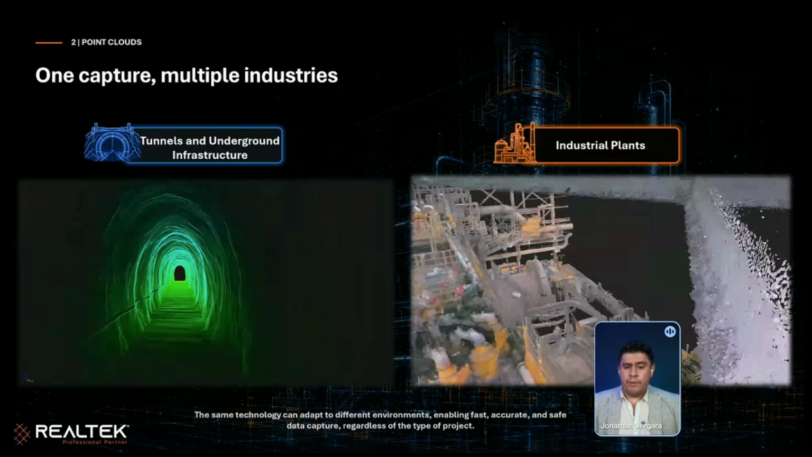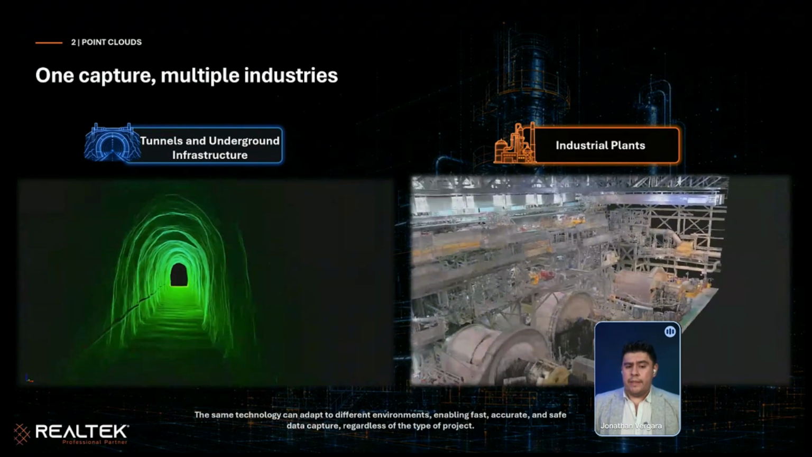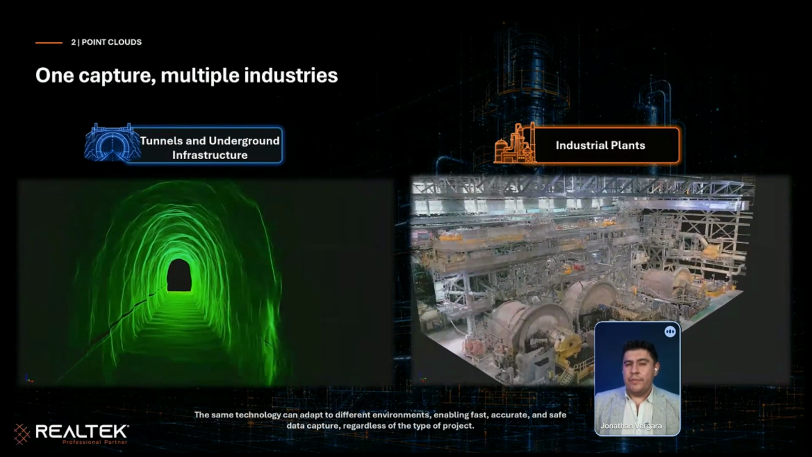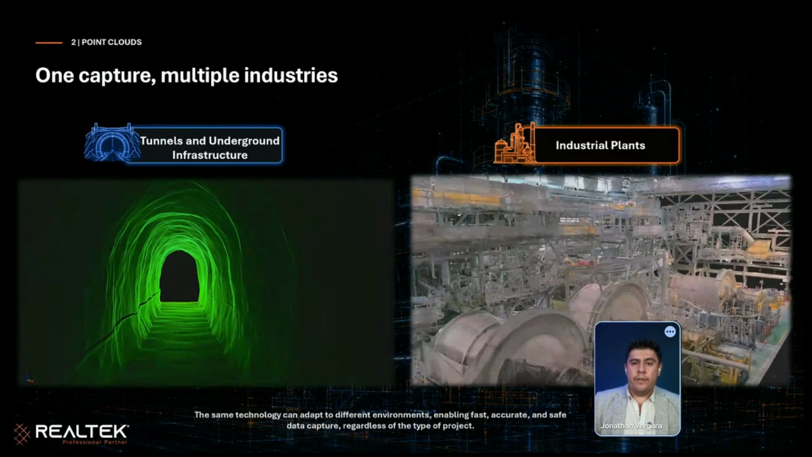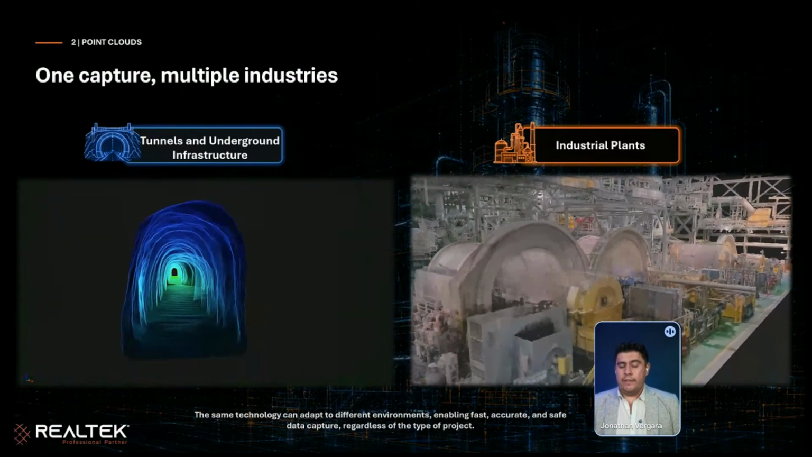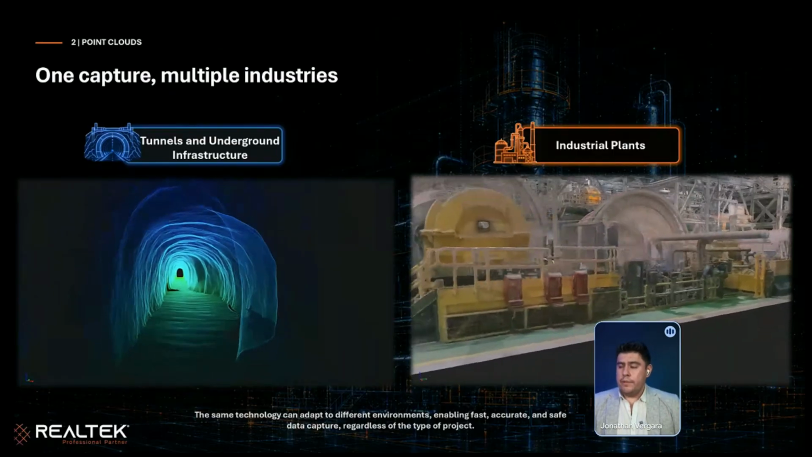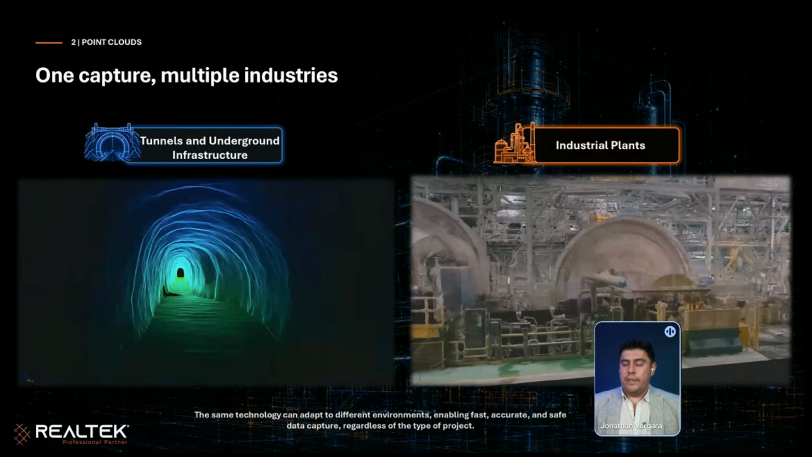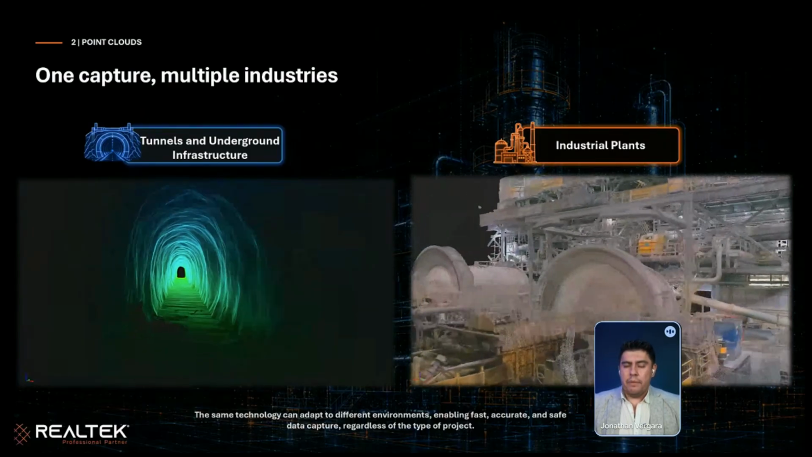And here we confirm the SLAM technology speed of data capture is at least 65 to 70% faster compared to terrestrial laser scanning. So you get a very good resolution of the information, a very good accuracy, and you have something